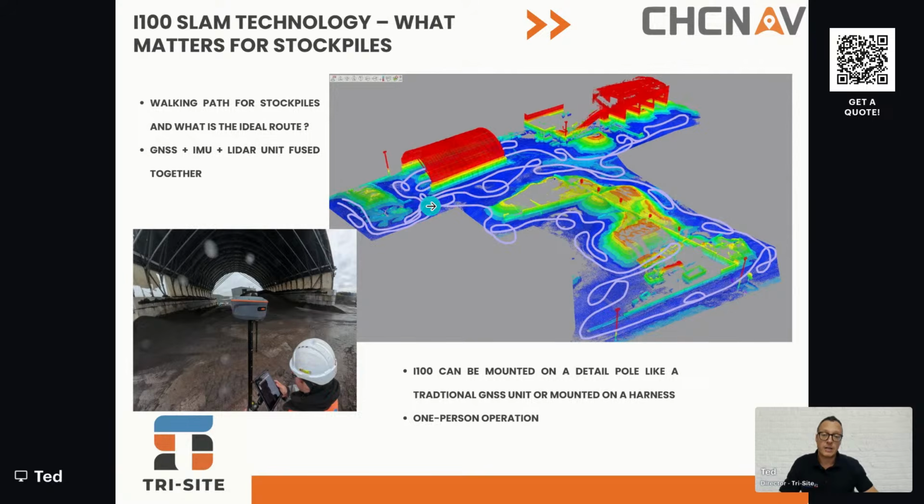The i100 unit has come round the stockpiles and through inside, as the image at the bottom left-hand side of the screen shows, and actually walked through the building on the inside. So there's no need for any total station, no need for any target. It's just switched to SFix and you literally walk through inside the building, no problems, and maintain that fixed position. So it really is a fusion of LiDAR and GNSS.